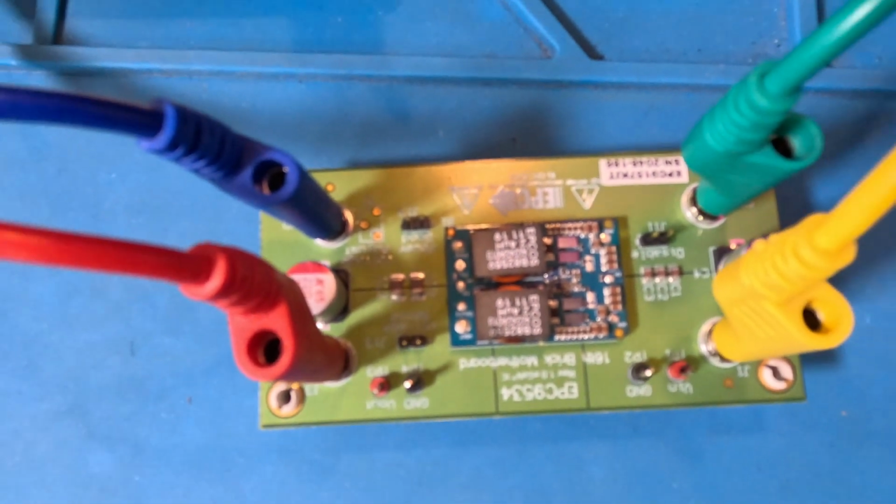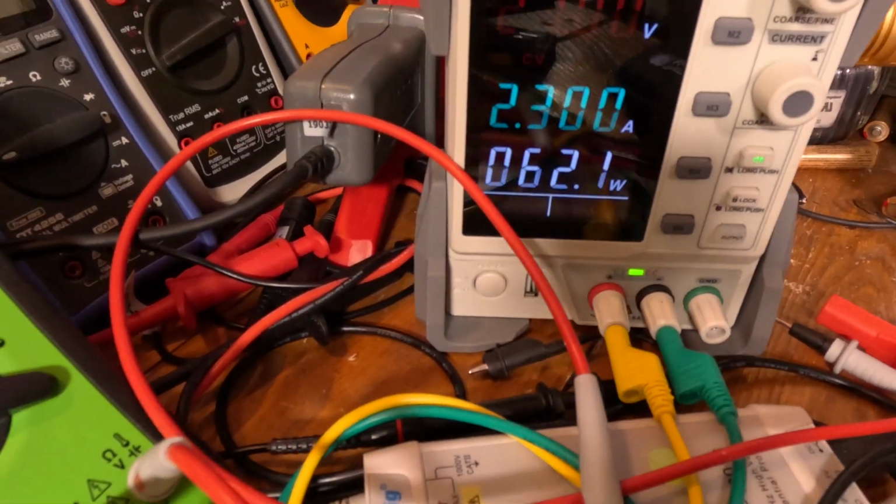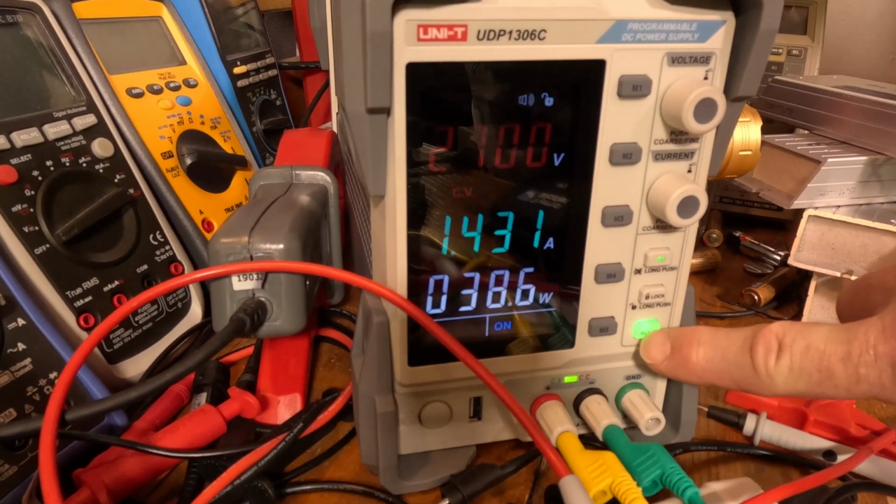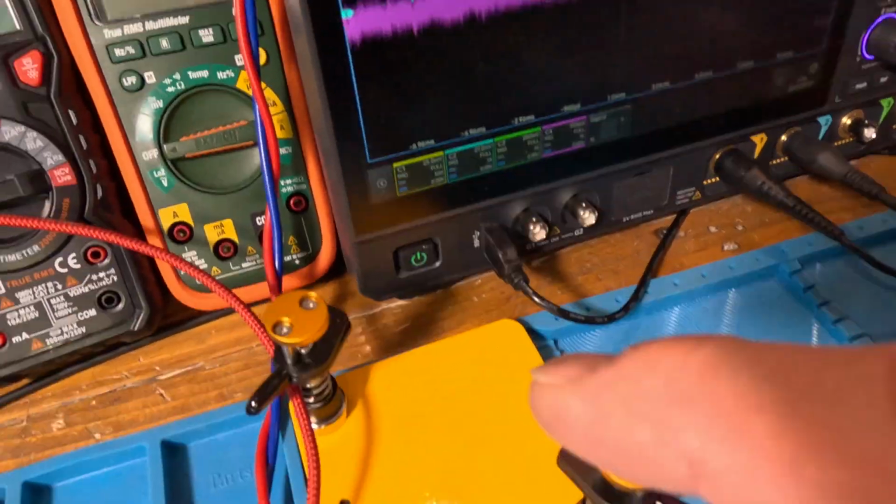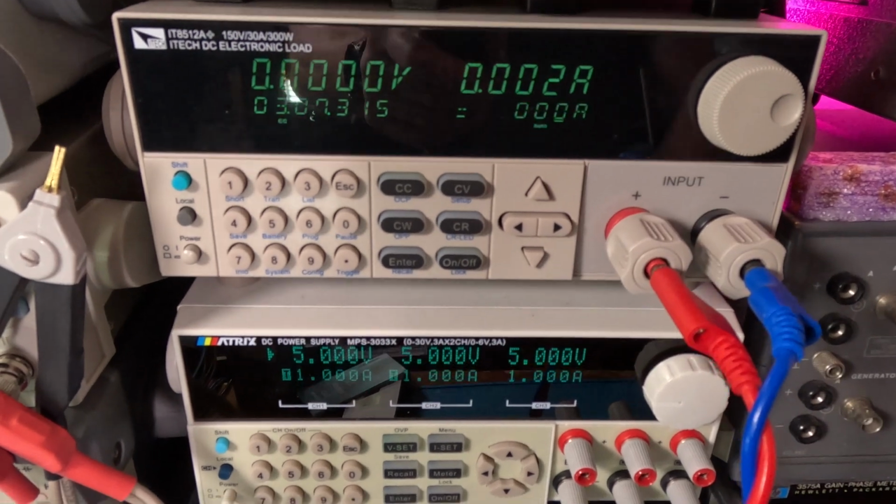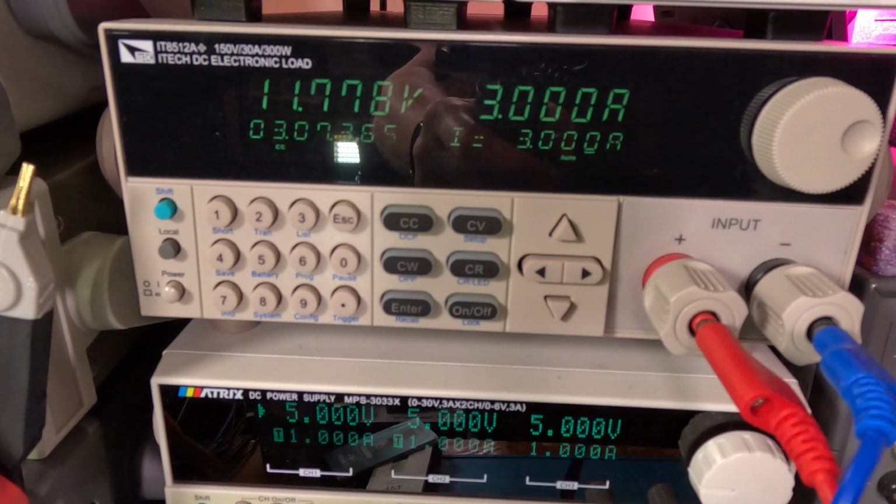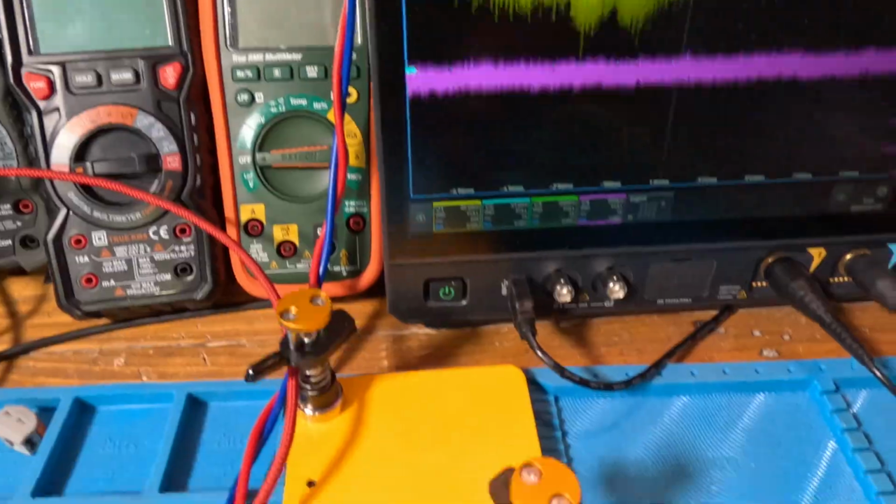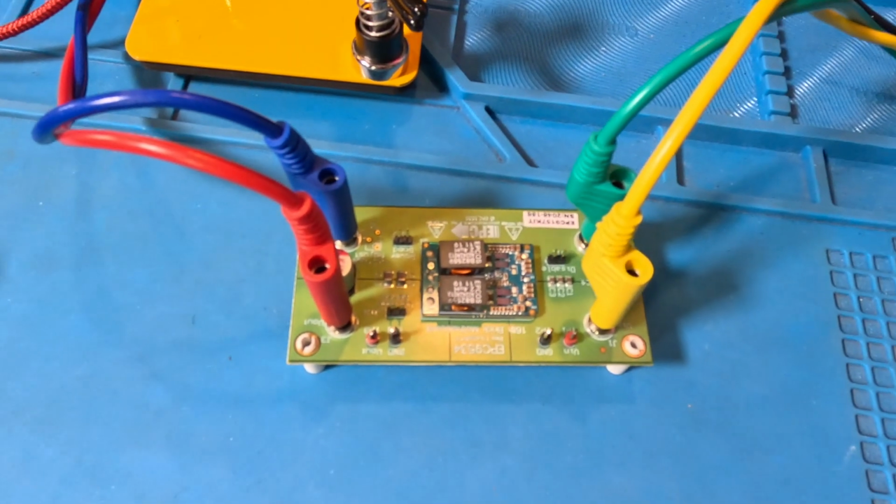A challenge for the thermal camera. Here's the leads going to the power supply. And there's the power supply I'm using. When I turn it on, it'll put out 38.6 watts. Come back over here, and then we go up here to the load, and I've got that set for 3 amps. When I turn the power supply on, you'll see the output jumps up to 11.78, 11.8. There's a little voltage drop across these leads, because it should be 12 volts down here. It's 300 watts capable. I'm going to do a video on that module.